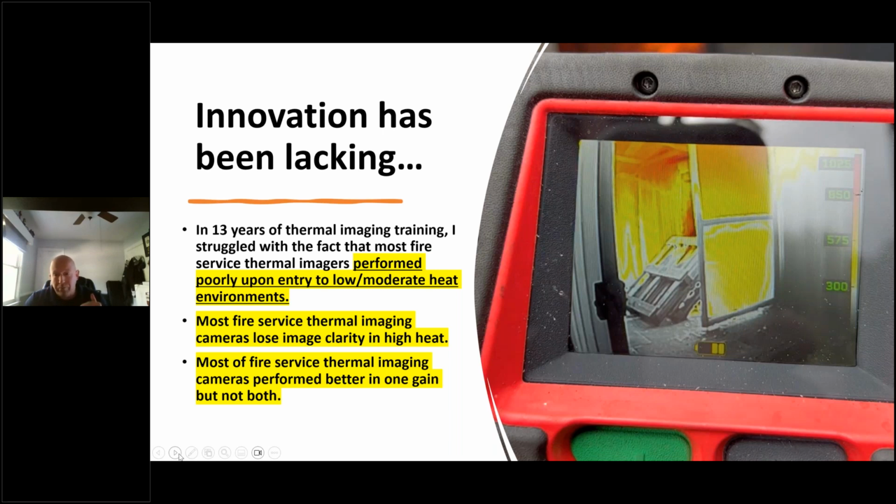I'll tell you straight up, if you want to know the good and bad and ugly of every camera, this is not a lost person search camera. It's not a law enforcement camera. It's not to be used for anything in ambient temperatures. This is a fire ground camera designed to be used by company officers and firefighters doing fire attack, search, RIT, and low to moderate to high heat situations. This is not for you to go look around the day room and look for handprints and butt prints in seats. This camera will make your life easier in the respect of working in the ideal environment.